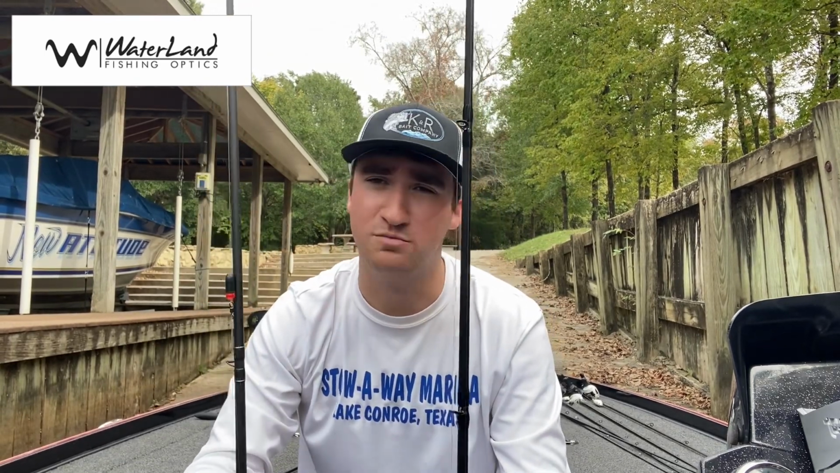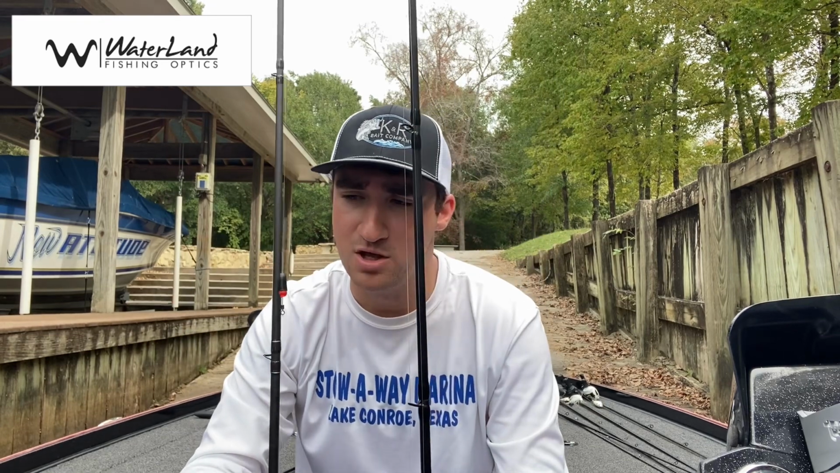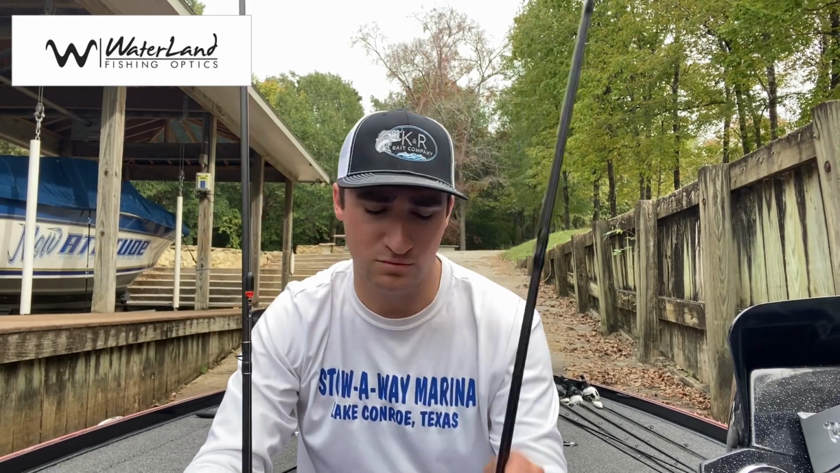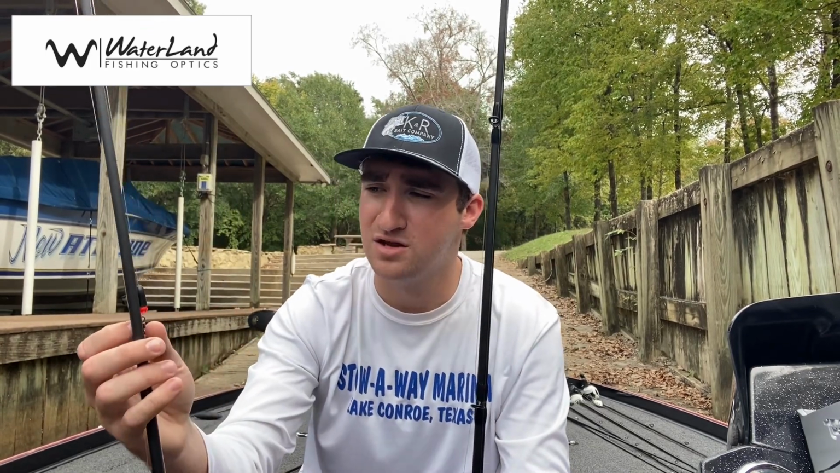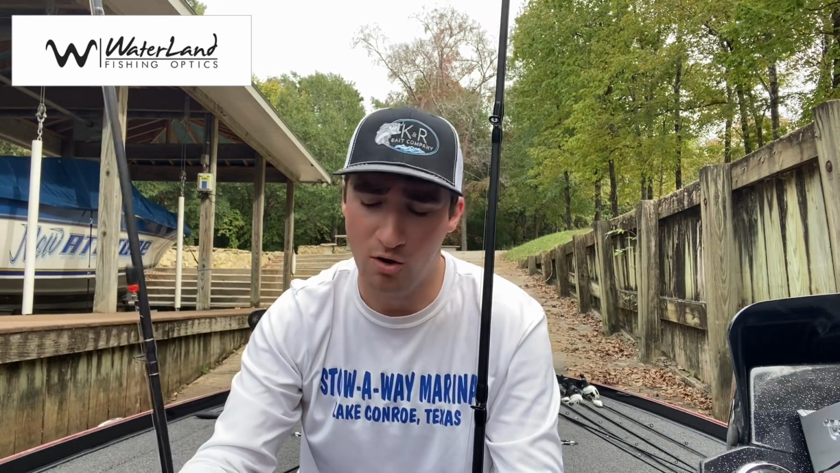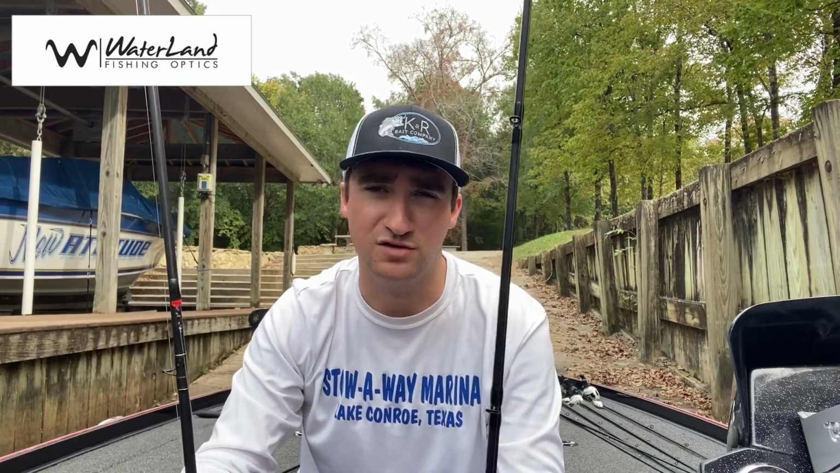The next one, Carolina rig. Man, this is just an awesome bait all times of year on Sam Rayburn. But if you can't get those fish to eat a crankbait or the football jig, sometimes this is just like the only thing they'll bite. This is a 1/2 ounce weight. I do throw some heavier line on this as well. I normally stick to 17 to sometimes 20, just like I said, depends how thick the cover is.